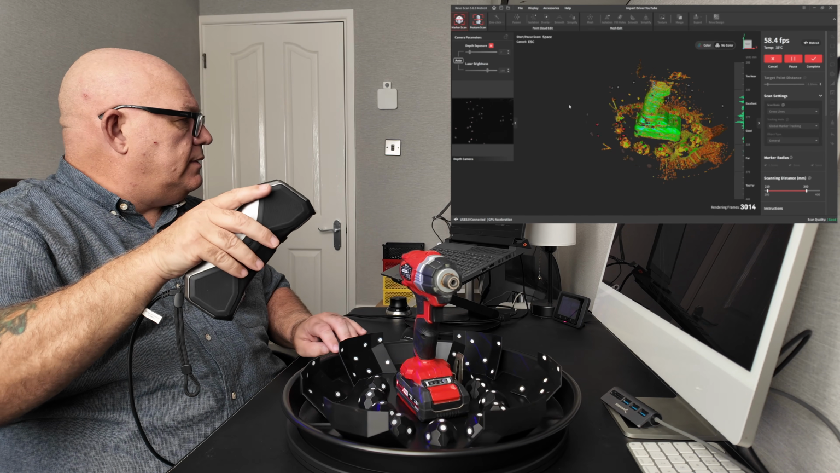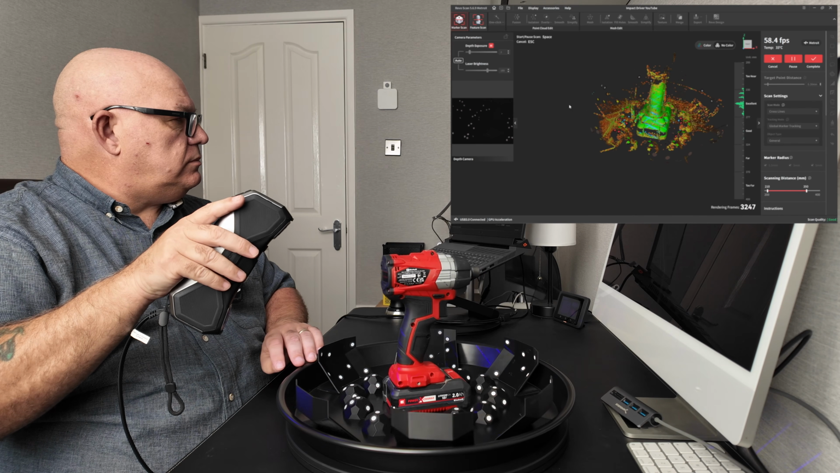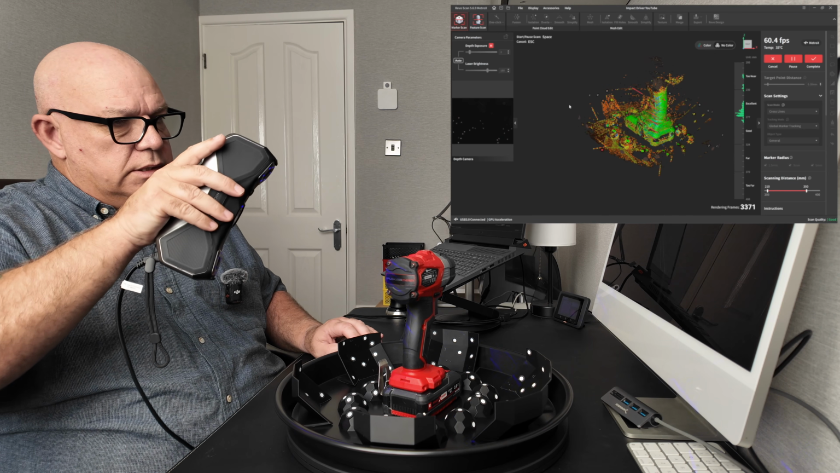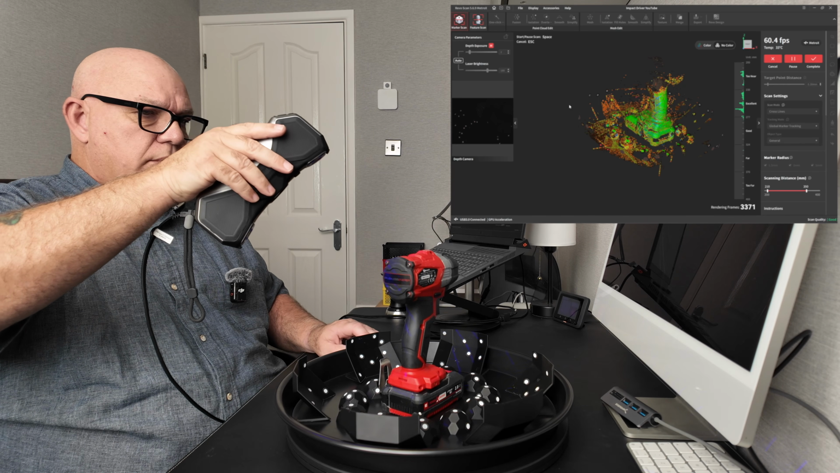So, as I've said, I'm getting the base in really, really well. But as soon as I go where the markers are too far away, it won't do it.